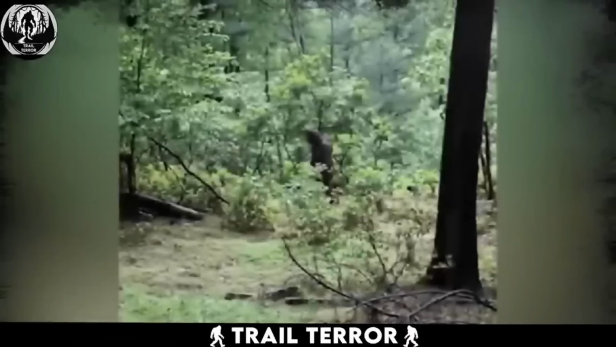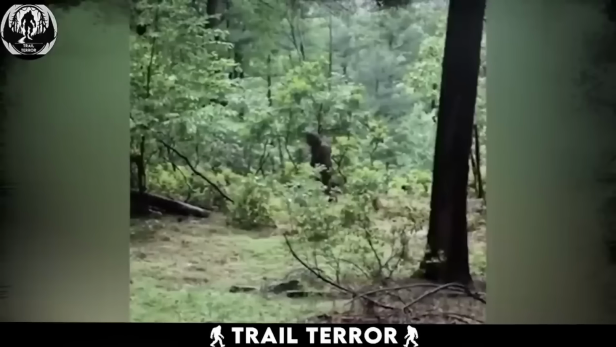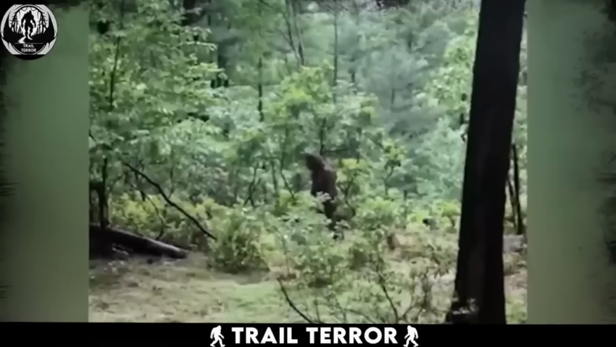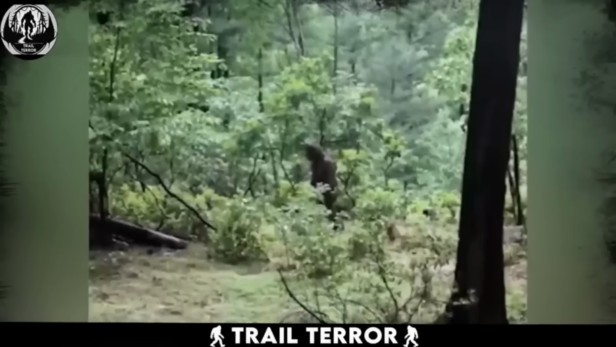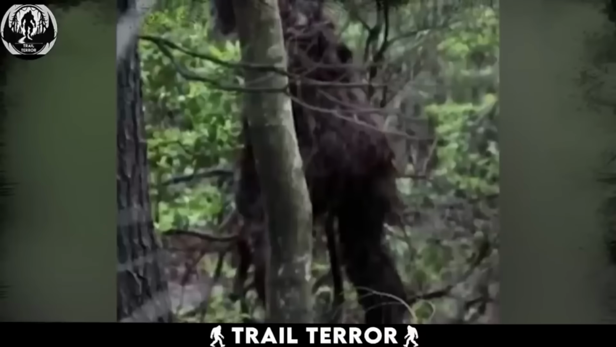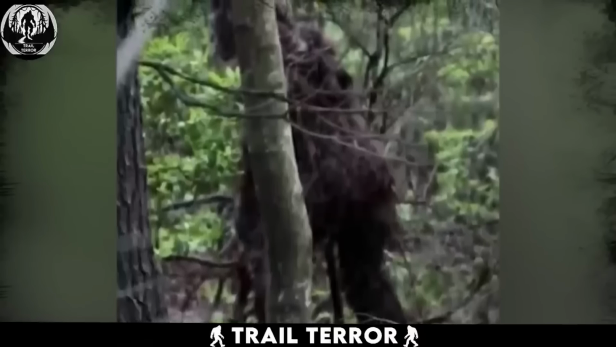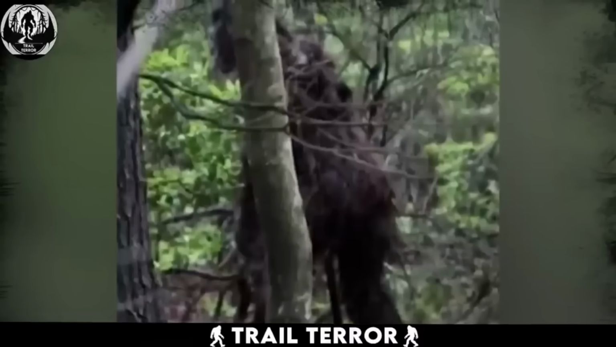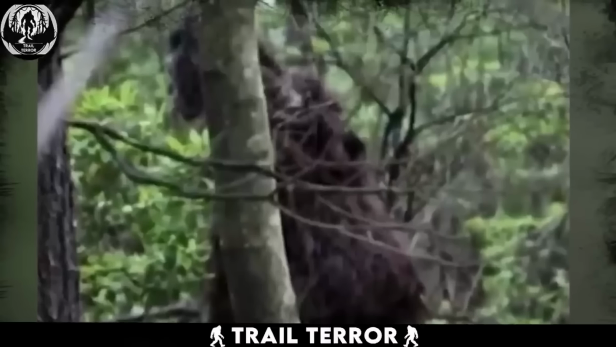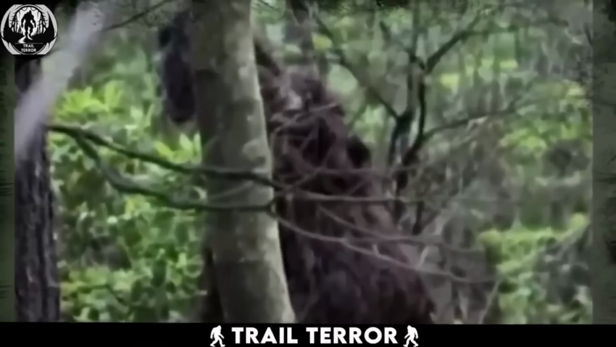These remarkable images, captured by a trail camera deep in the forests of Oregon, have ignited a wave of speculation and wonder. From the very first glance, it becomes apparent that we may be in the presence of the legendary and elusive creature known as Bigfoot. The figure, towering amidst the trees, exhibits distinct humanoid characteristics, captivating the imagination with its enigmatic presence. However, it is the additional element that truly adds an extra layer of intrigue to this already fascinating encounter.